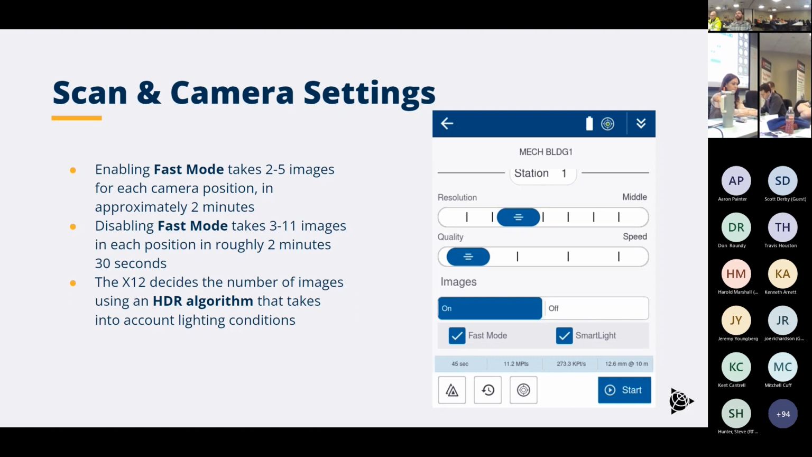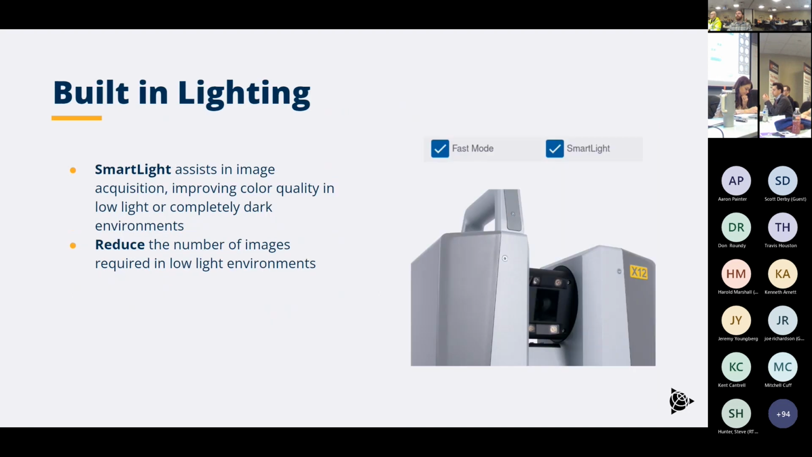One of the things, again, this is fairly unique, is that we've taken this scanner into completely dark or black, like mechanical rooms. And if you've got the light enabled, you can actually capture very, very high quality panos in that area, which again leads to a high quality colorized point cloud as well.